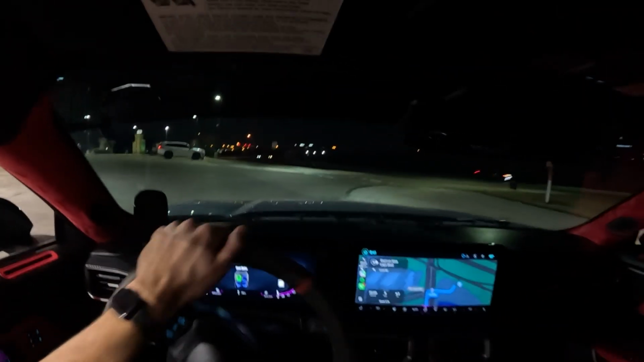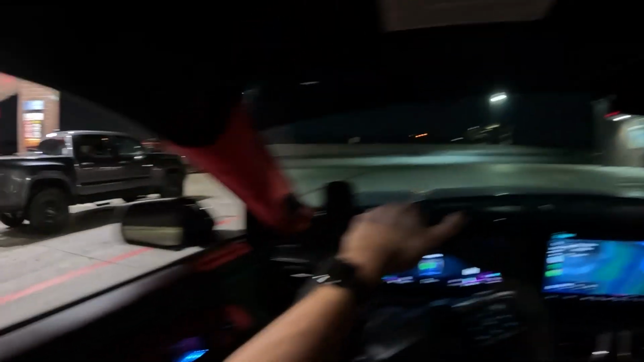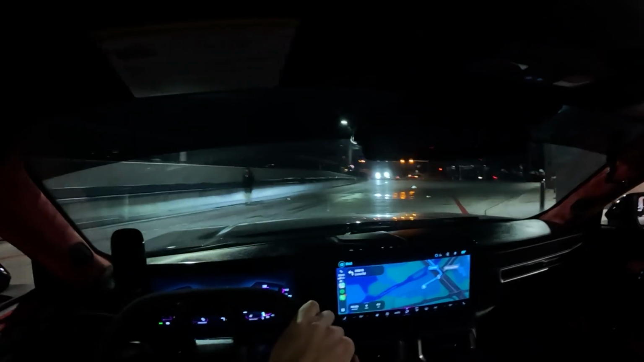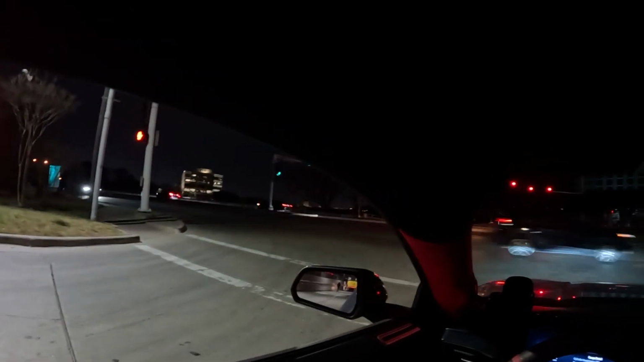So yeah, we're gonna be driving around Irving, and I figured I'd try with the windows down. All right, which way does this want me to go? I guess this way. There's a cool skyline in the background.